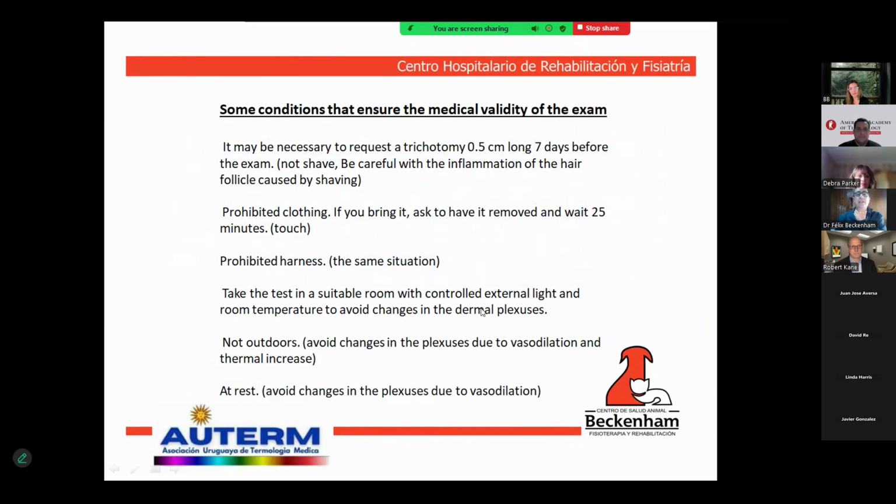Some conditions ensure the medical validity of the exam. It may be necessary to request a trichotomy 0.5 centimeters long 7 days before the exam. I prefer not to shave. Be careful with the inflammation of the hair follicle caused by shaving. Clothing is prohibited. If the patient brings it, ask to have it removed and wait 25 minutes to avoid the touch between the clothes and the skin.